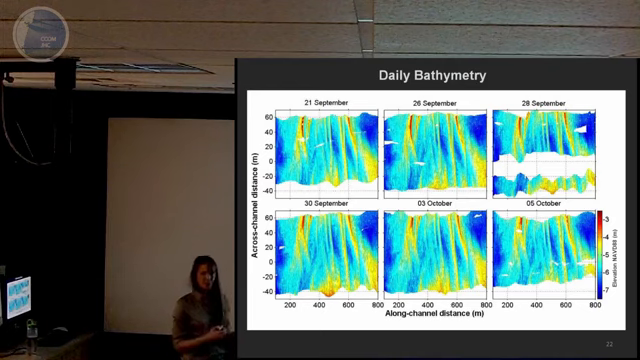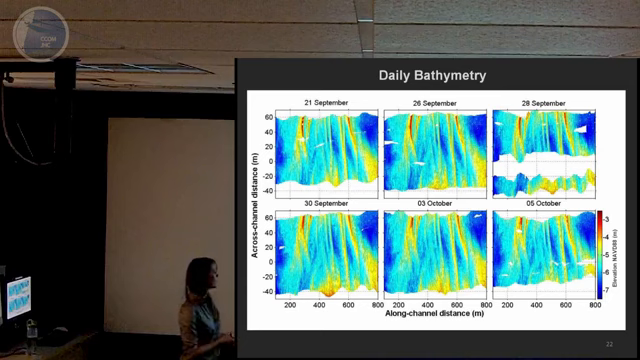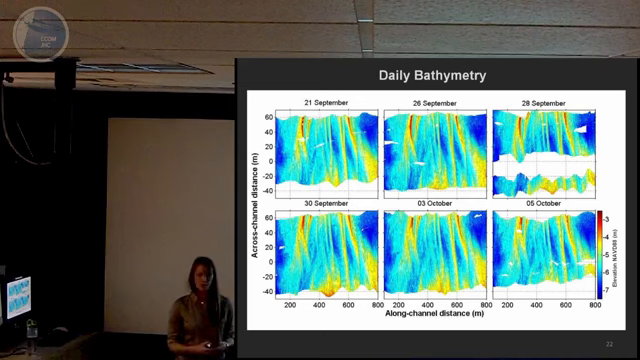We did this for each of the survey days, and you can clearly see the presence of the sand dunes in every single surface. However, it's really hard to quantify what the bedforms are doing from day to day just by looking at surfaces like this. So our first method for actually measuring bedform migration was to take a difference plot.